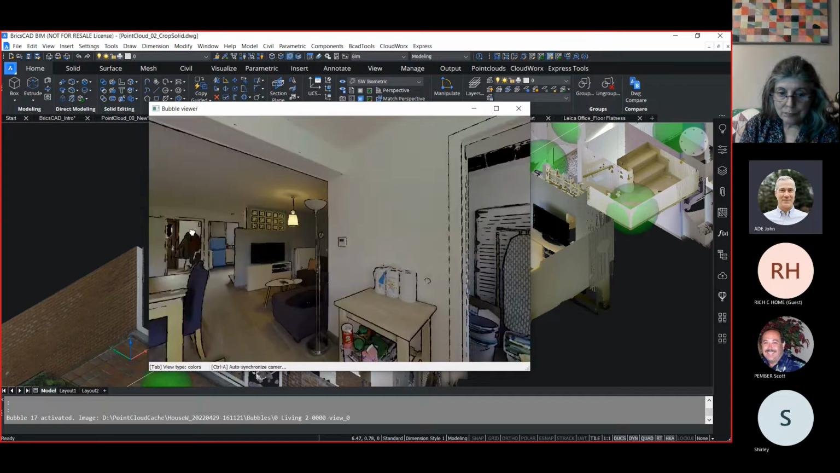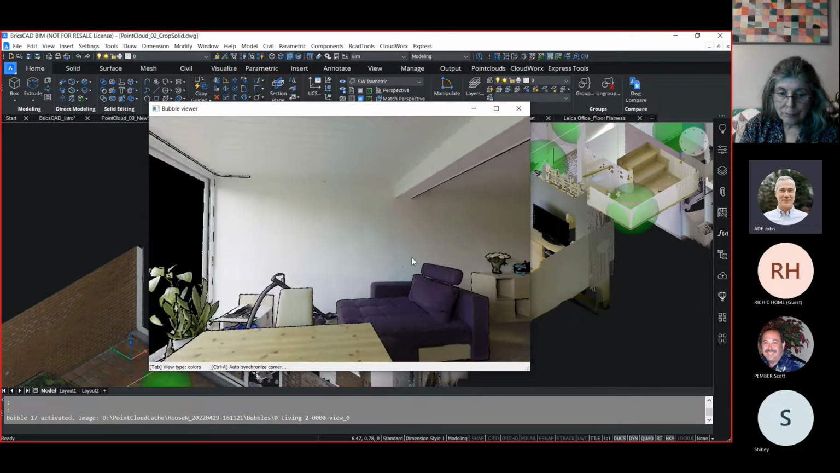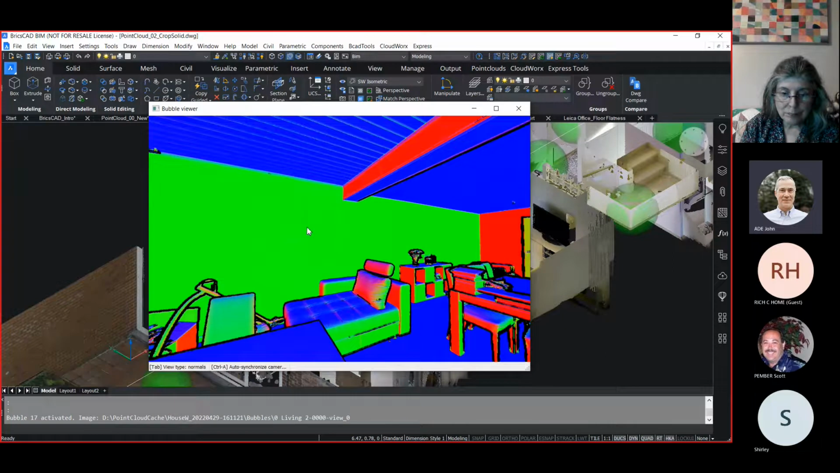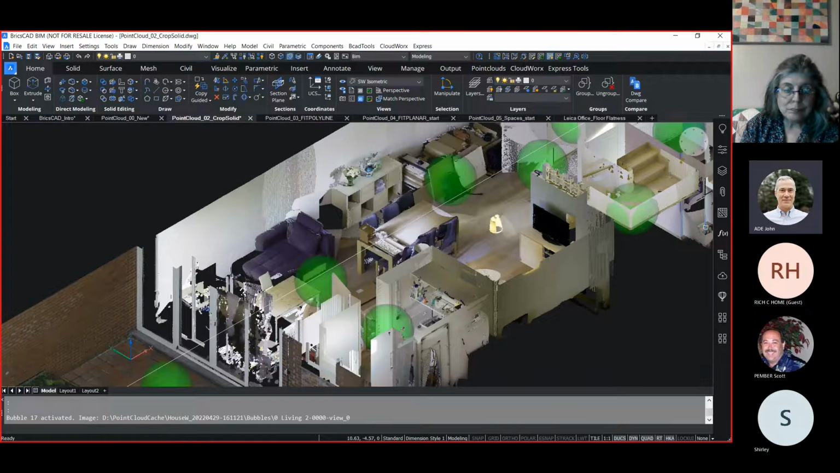I can pan around in it. It is a 360-degree panoramic view included with the points that it has captured. And I can also change the color representation of this. So this is now representing the X, Y, Z axes in 3 different colors. And then I can also represent depth of field. So as the points get darker in color, they're further away from the scan station, and then I can cycle it back to a normal color view. We'll do more with the bubble views shortly.